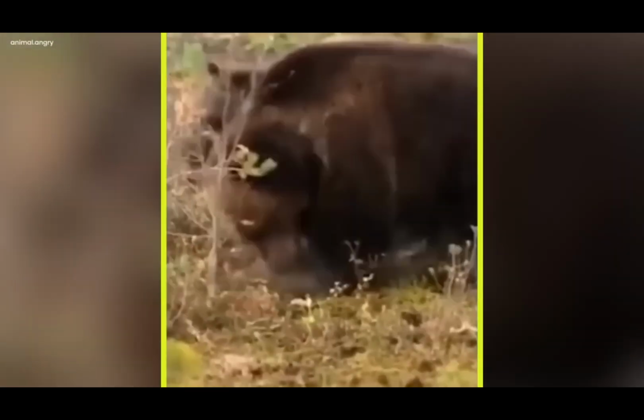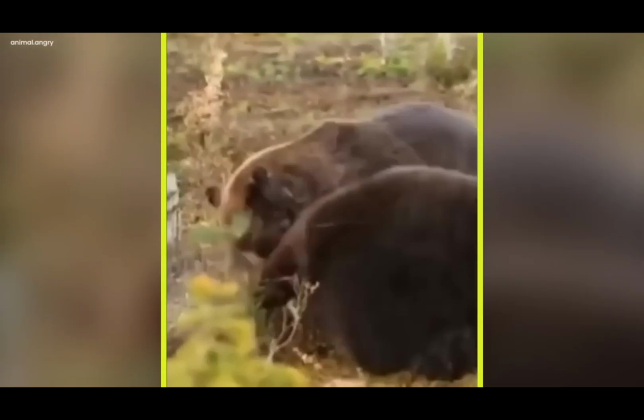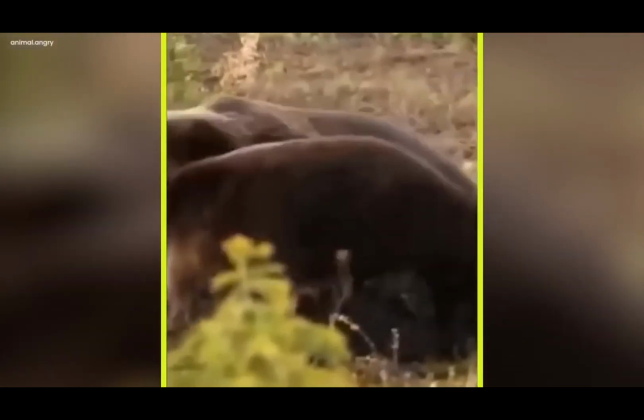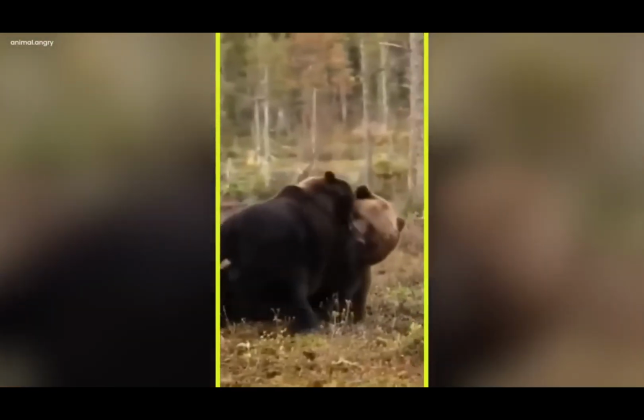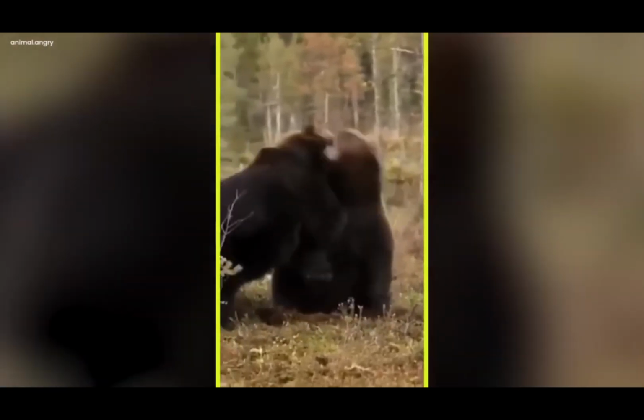As the day wore on, the battle raged, a true test of muscle and flexibility. The jungle bore witness to this grand struggle, and only time would tell which bear would emerge as the sovereign of this untamed area.